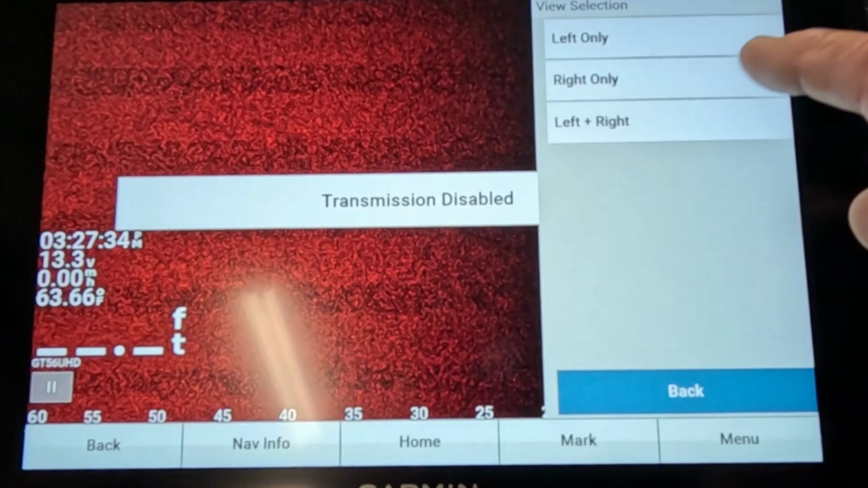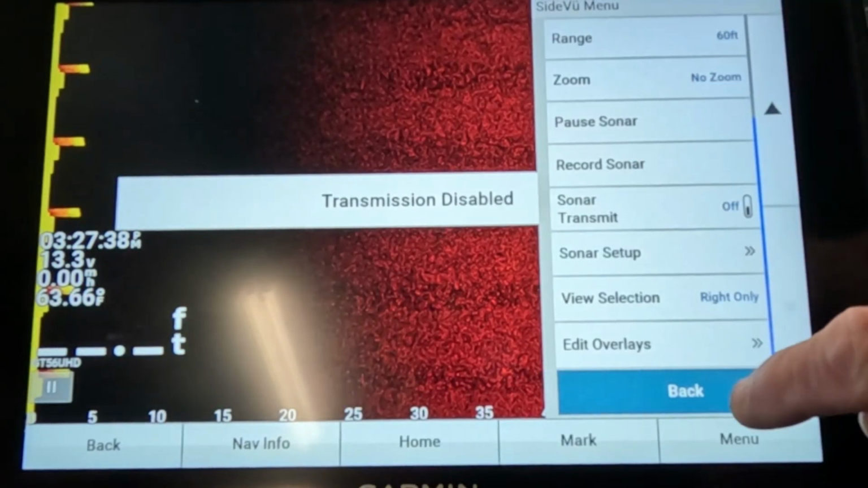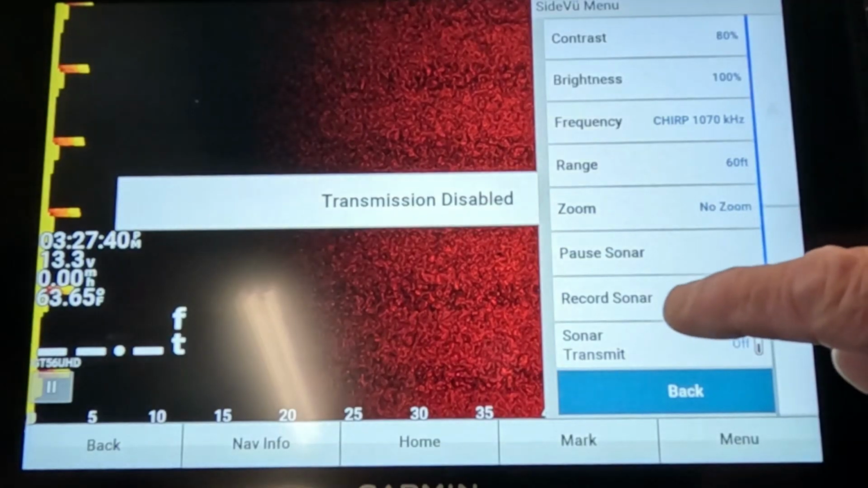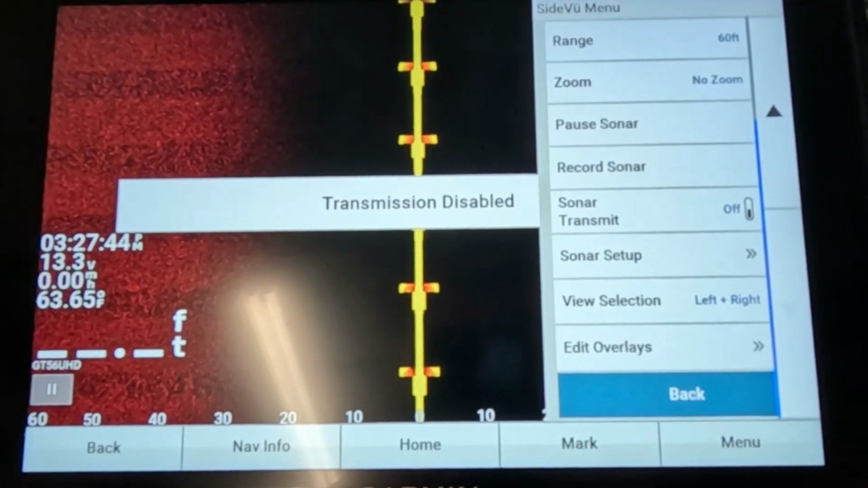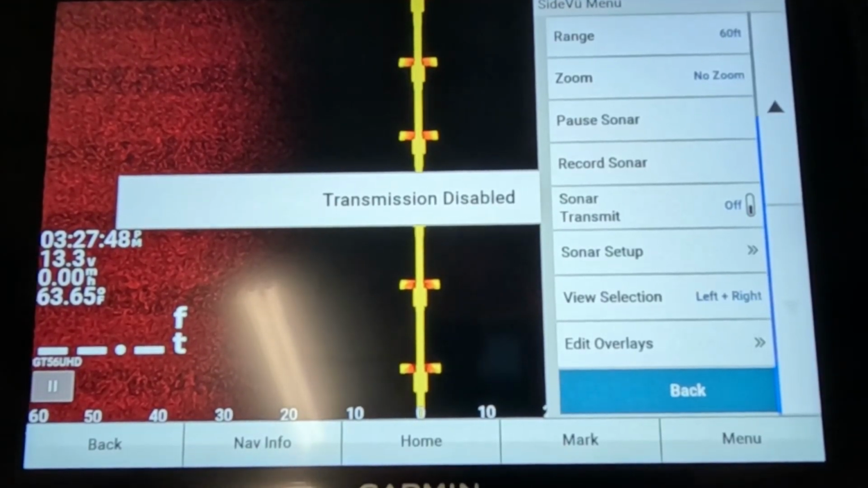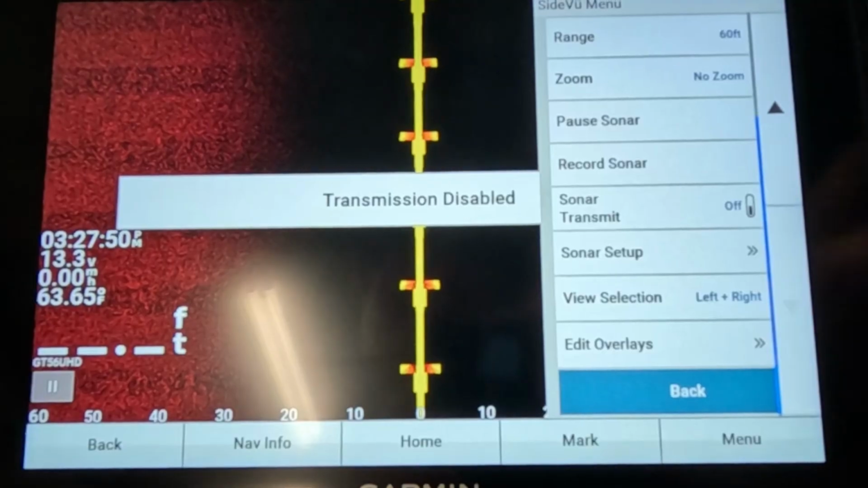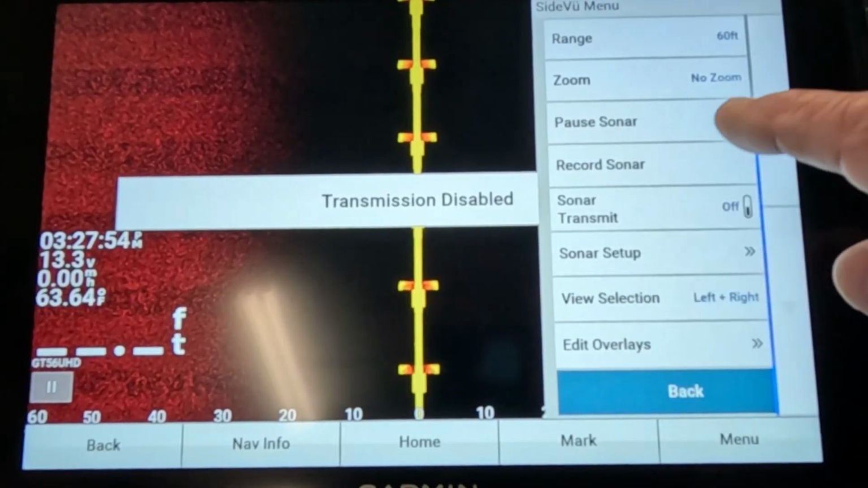If you wanted right only, you could click right only. I normally just leave mine on right and left, down the middle. But you can change it. Say you're dock shooting and you want to just look under that one direction, it'll show you that way. So that's pretty cool. So that's just about it on SideVü.